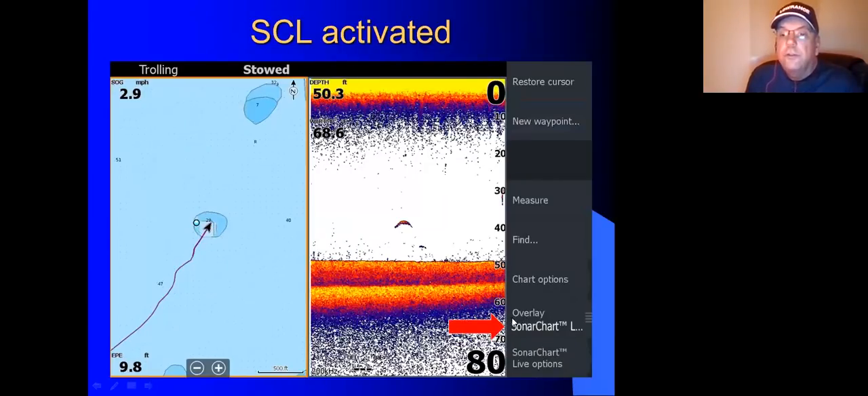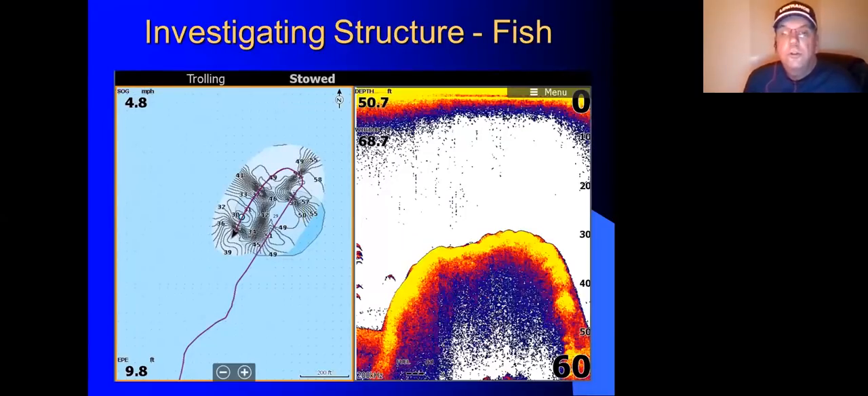And now it's showing that SonarCharts Live is actually activated. What it is doing right now is recording my sonar data and my GPS data.